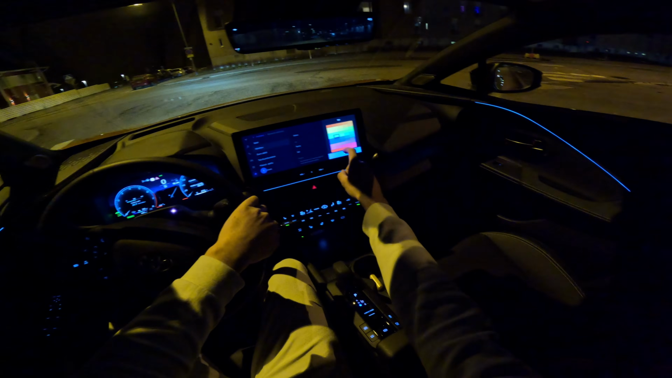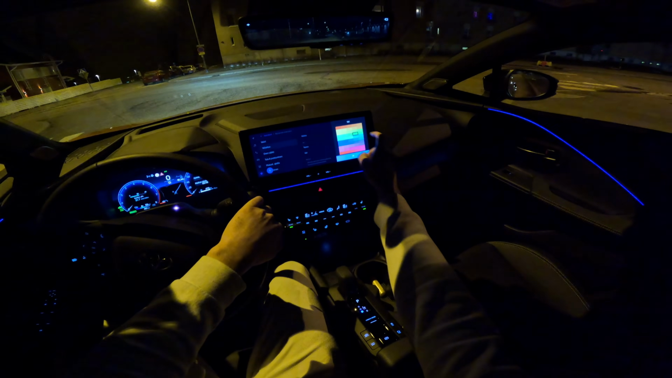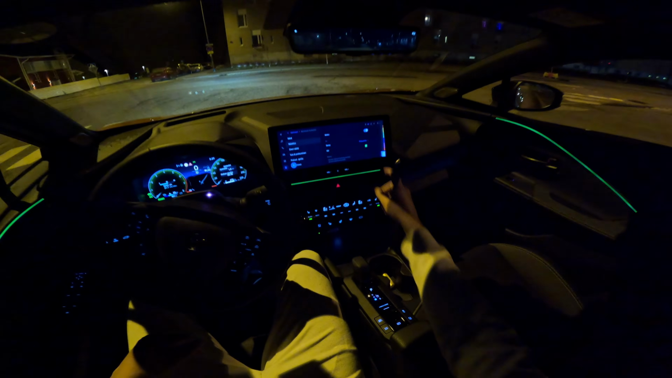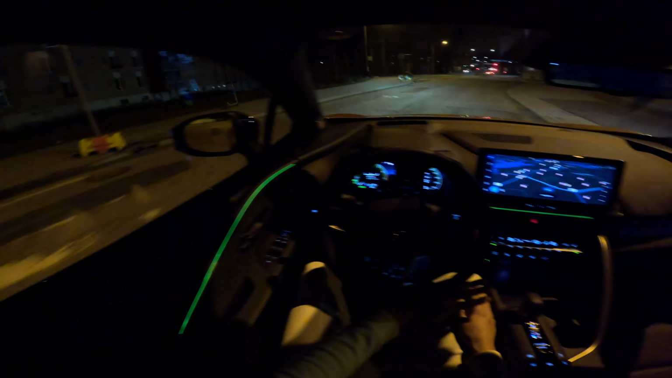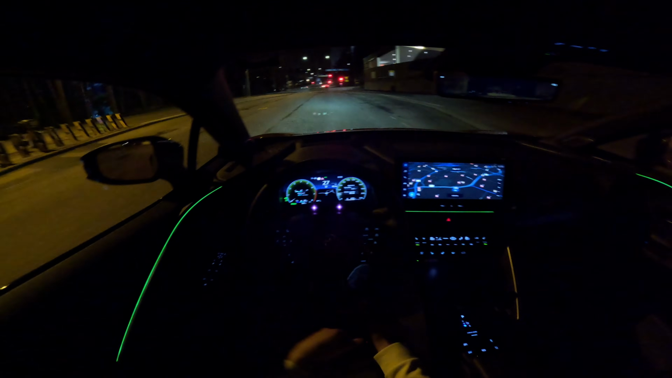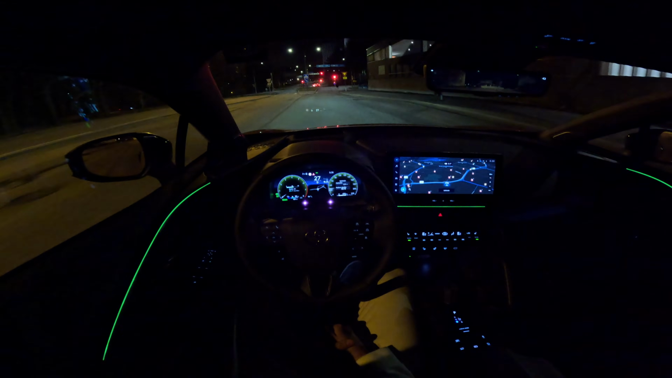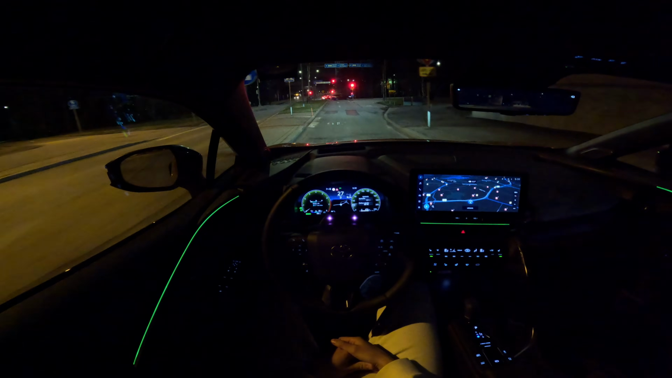To show you a little bit what they look like. Blue is a color a lot of people love. I personally like the green one. I don't know why, but it's very nice looking with this orange color too. So yeah, and the actual instrument cluster changes the color according to the one you choose.